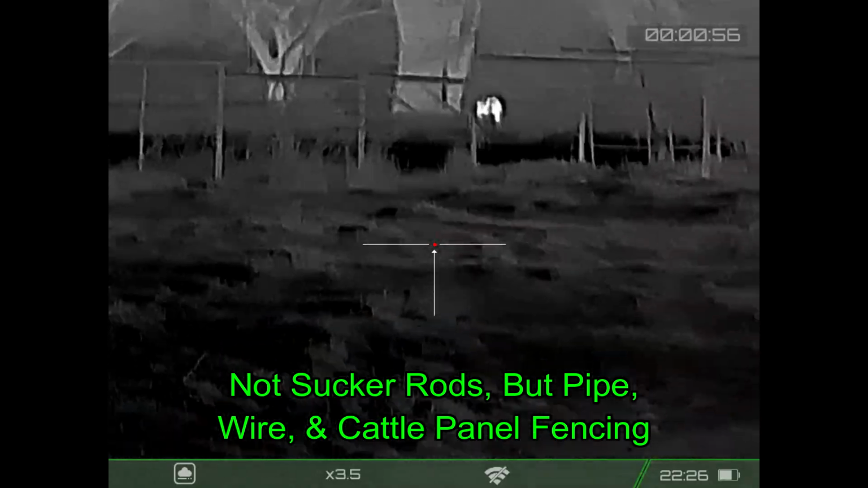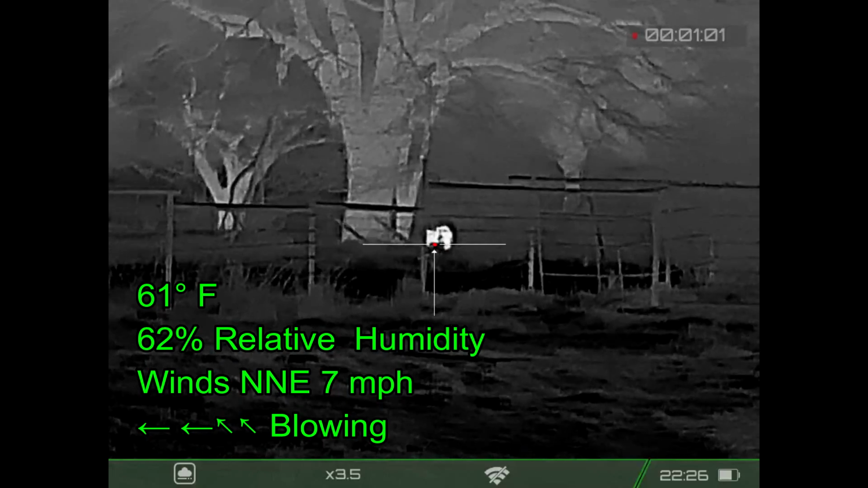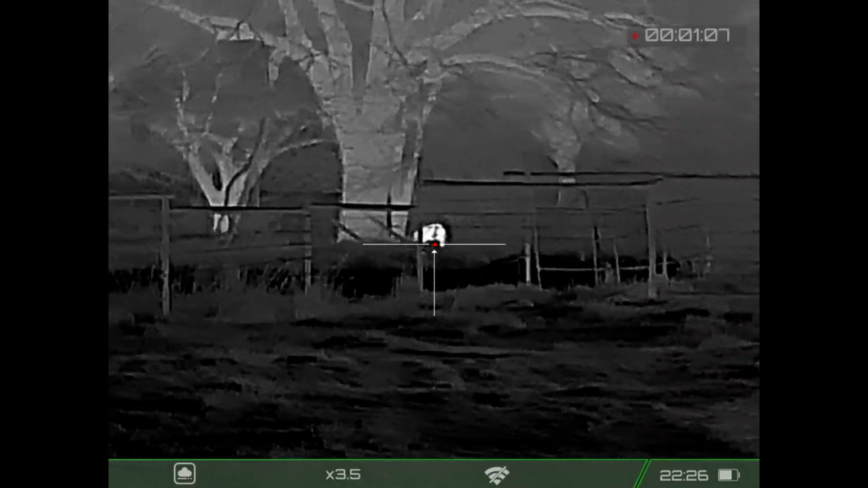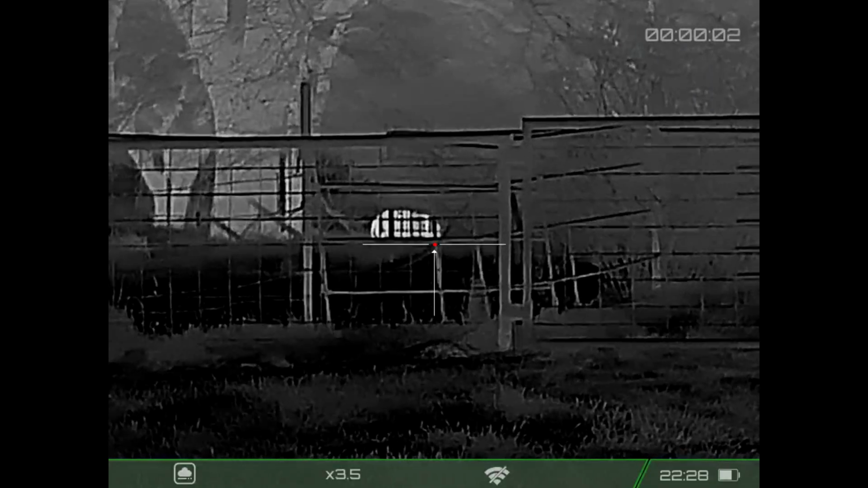He's okay if we shoot a wire. In his world, it's a lot easier to fix a wire on a fence than for him to fix a rooted up field. So we do shoot through the fences here, except these aren't just wire fences. There's a lot of other stuff involved, and we don't want to damage pipe fencing or anything like that.